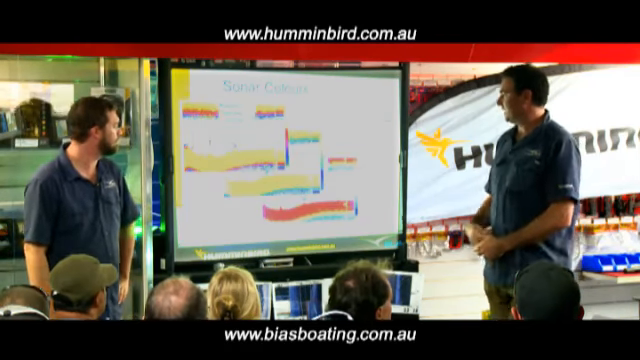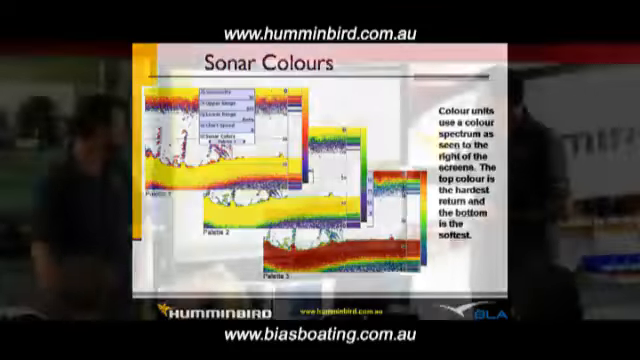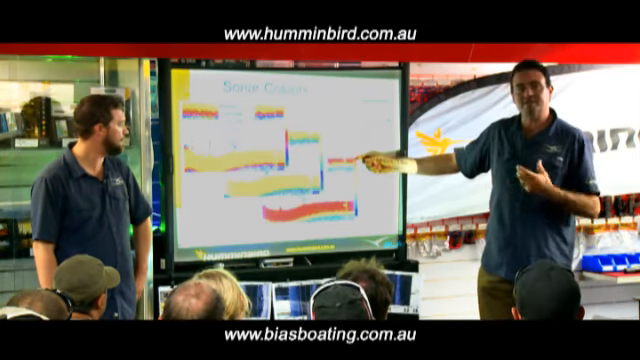So just going through the colours, most units on the market these days are colour units, but there's still some black and white units out there. In the case of colour units, the first thing you need to identify is the colour spectrum that your unit's running on. So these are 3 examples, and if we look at the colour bar over to the side here, this is showing red as our hardest return.